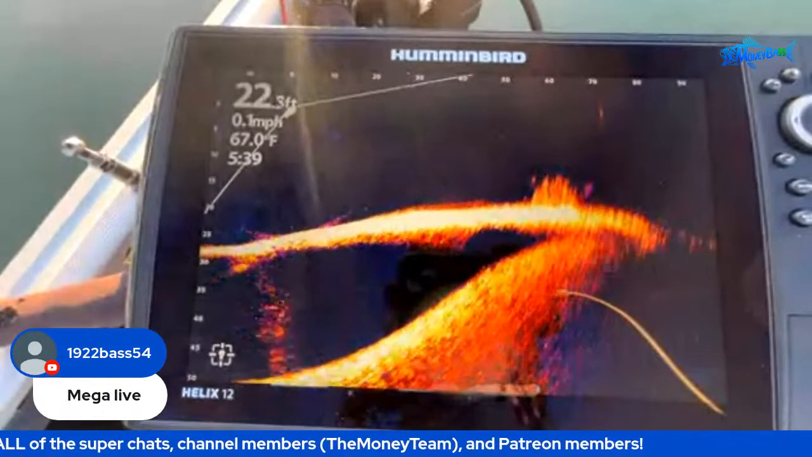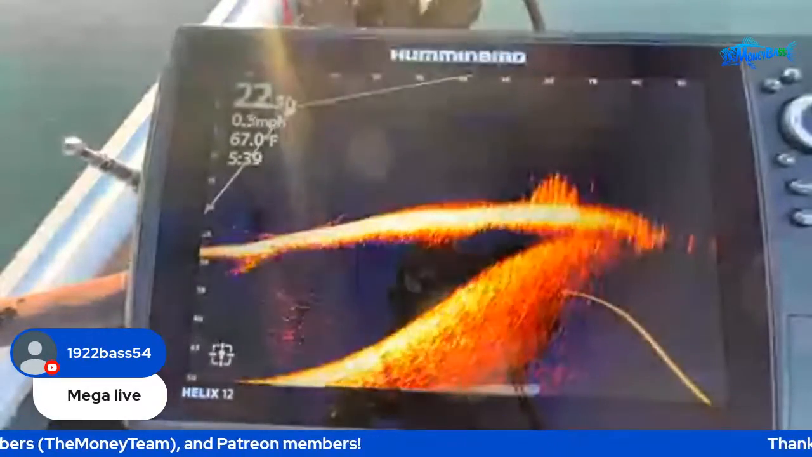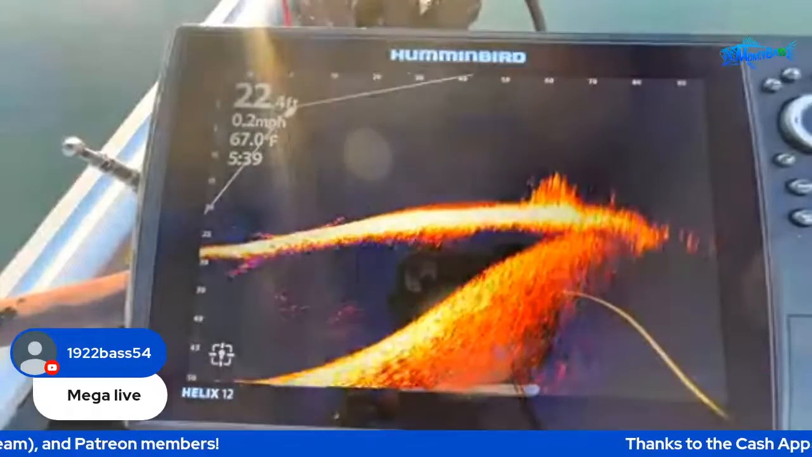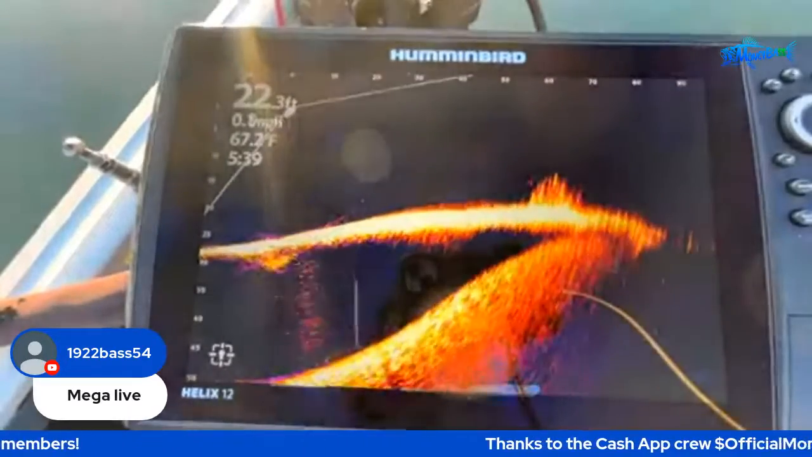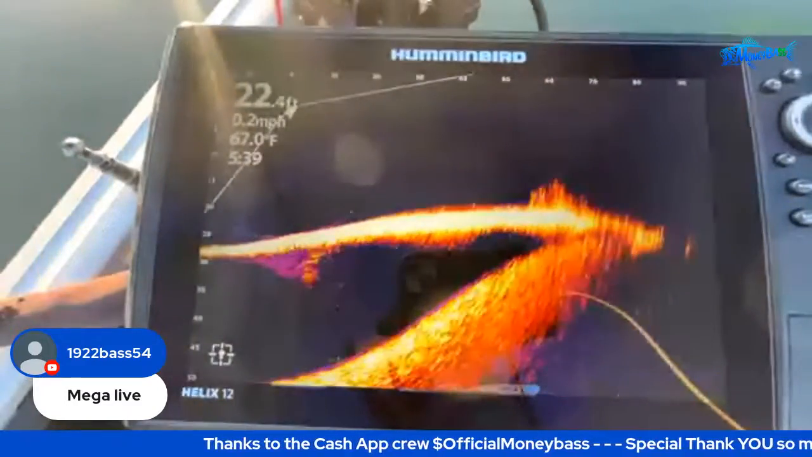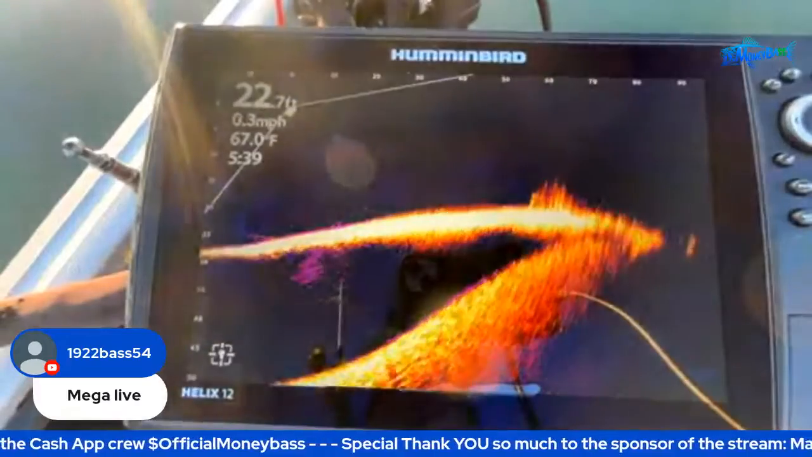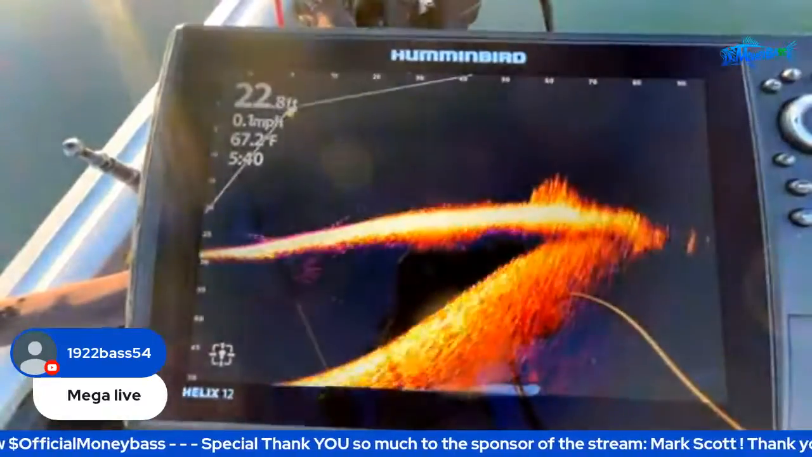Okay, that was 70 right there, guys. We hit right there at 70. You can see it going down. And did you guys see that fish come over to it? They're just coming over, taking a look and saying hi and bye. All right, so let's see. Let's see if they want to bite something. I doubt it. They're acting very finicky today, guys.